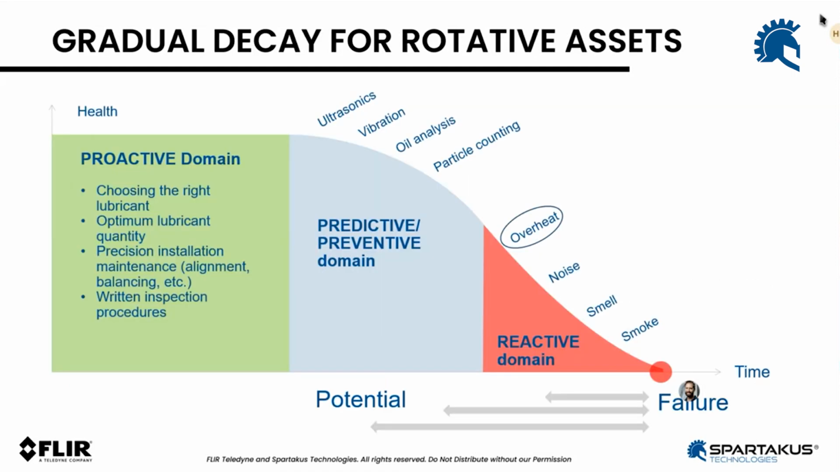Another thing that is very important to consider as well is that yes, it will be gradual. There will be a gradual decay for rotative assets, but typically when we look at the PF curve for a rotative asset, a bearing, for example, overheat seems to arrive pretty close to the reactive domain, which means that there's a very short interval of time where we can take action before we arrive at a catastrophic failure. Okay, we still have some time, but we'll have to monitor very closely to make sure we have enough time to plan and schedule corrective action.